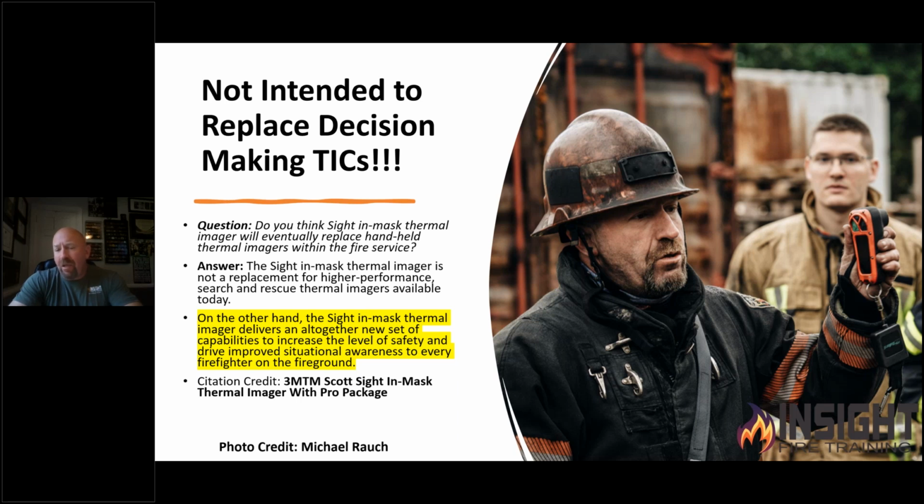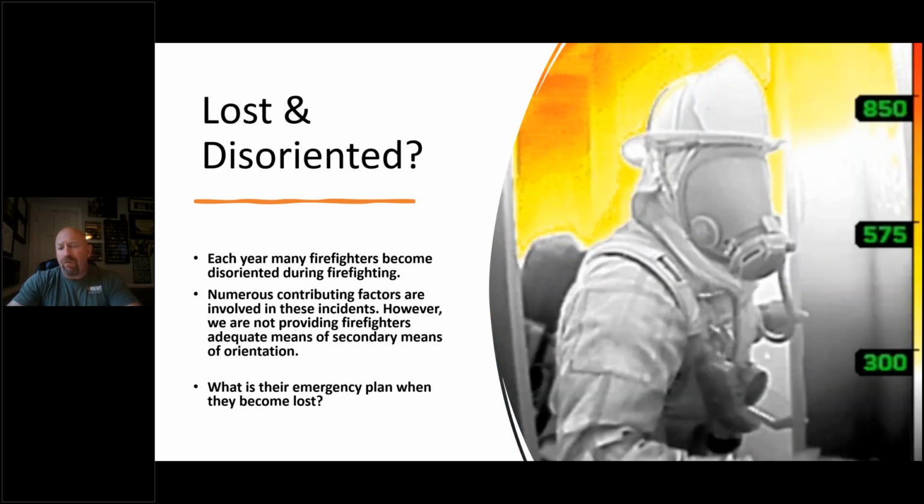But it talks about when they made that device, that it was designed to give a new set of capabilities to increase the level of safety and drive improved situational awareness to every firefighter on the fire ground. And about that time, FLIR released the K2. Seek came out shortly thereafter with the Fire Pro X. So there were a lot of newer, smaller devices on the market. The positive side was these were supposed to help firefighters in gaining situational awareness, as we talked about. However, there's another side to it: firefighters, when they were becoming lost and disoriented, weren't aware of the features of these cameras, and they didn't perform as well as their counterparts, known as decision-making cameras.